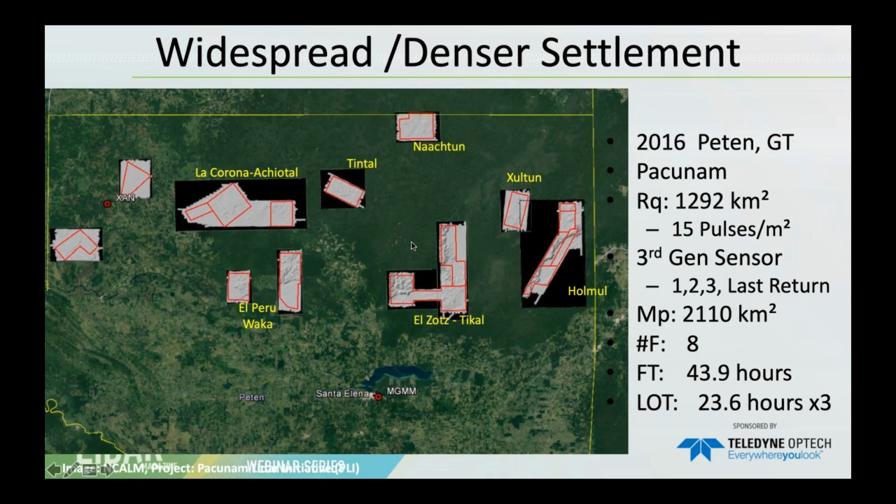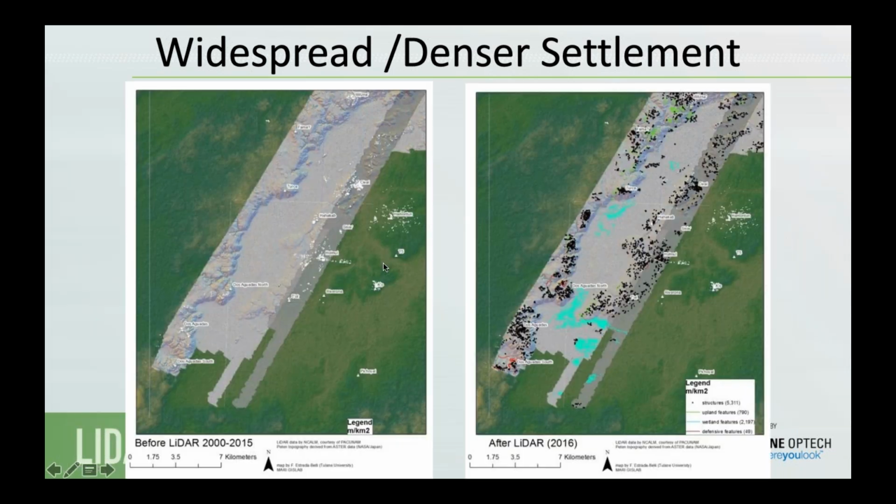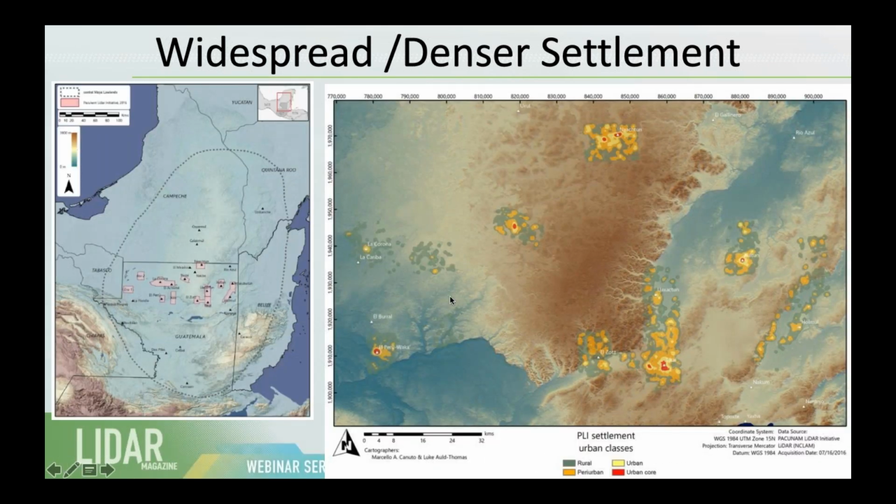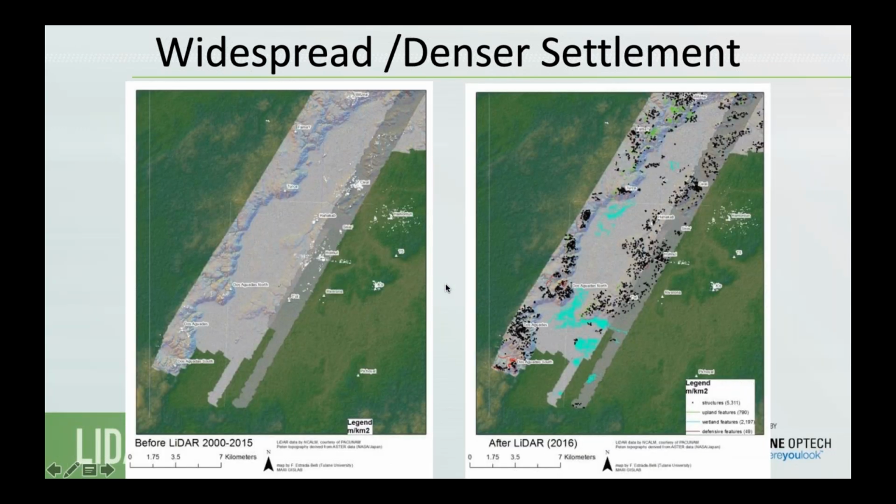So we mapped these 10 distinct areas. And in each of them, archaeologists went into the LIDAR data and, for every structure that they saw, they put a single dot on ArcGIS, right? So what we have here is just what they knew based on ground survey between 2000 and 2015 in one of these areas. All of these white dots represent archaeological structures.